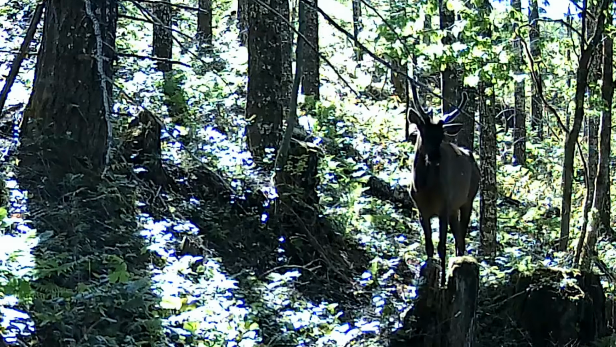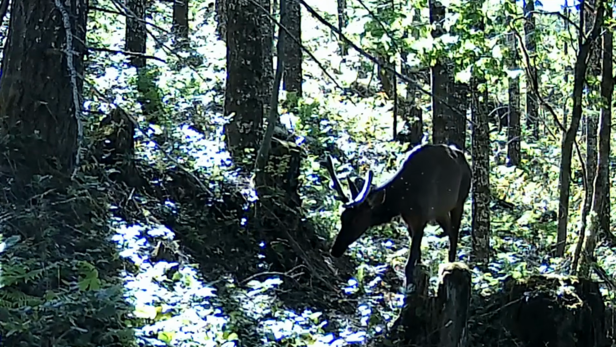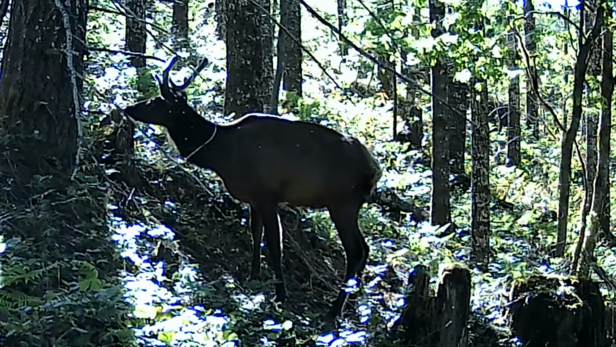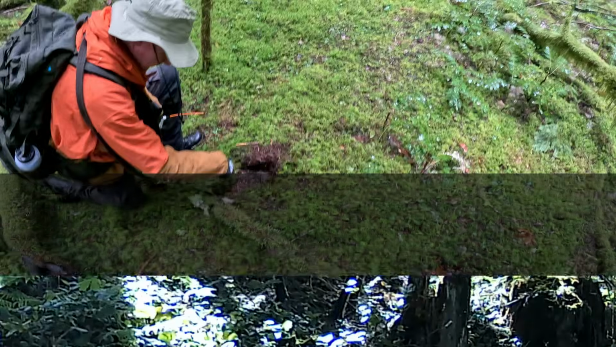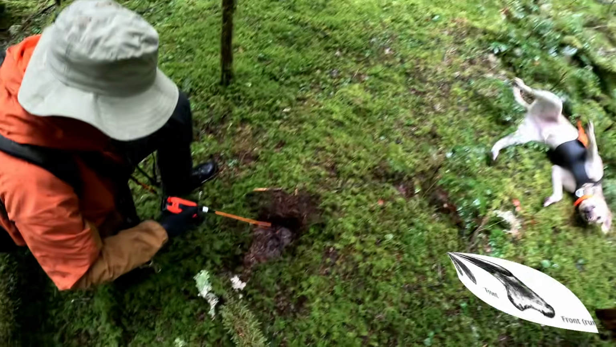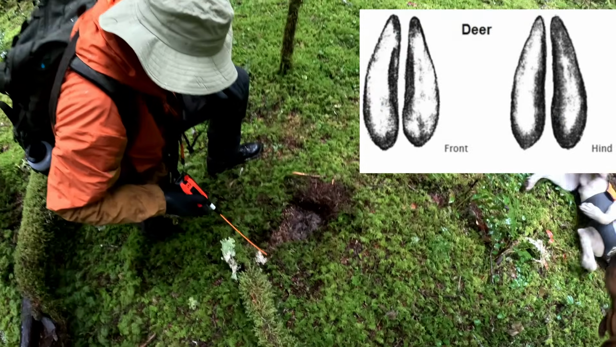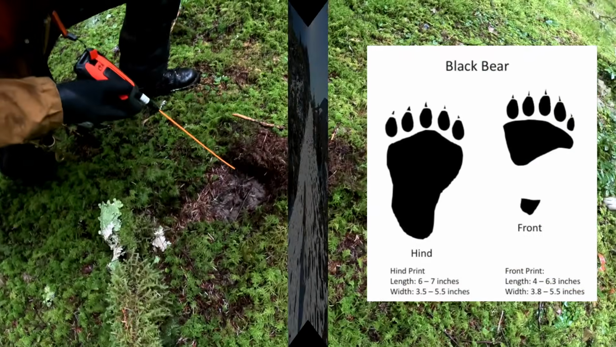I like to read the forest like maybe a detective would. Before I set a camera, I like to slow everything down. The forest is full of clues as to what was happening there. You want to look for tracks. Elk tracks are large, heart-shaped hoof tracks. Deer tracks are about the same, but much smaller and narrower. Bear tracks, you've got 5 toes, a really wide pad.